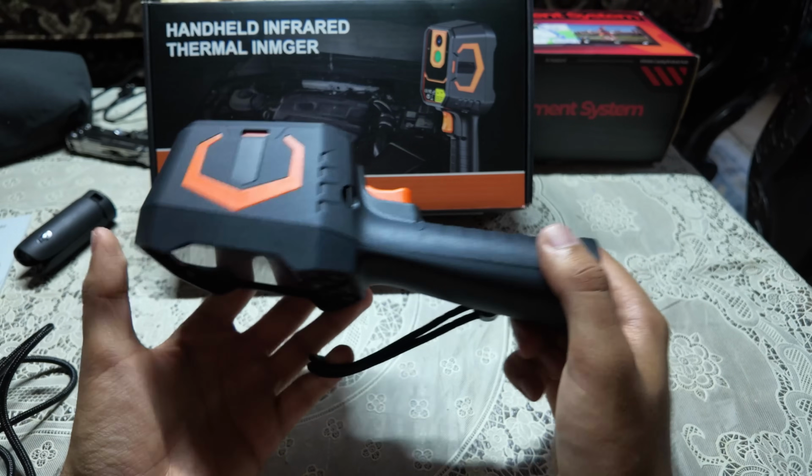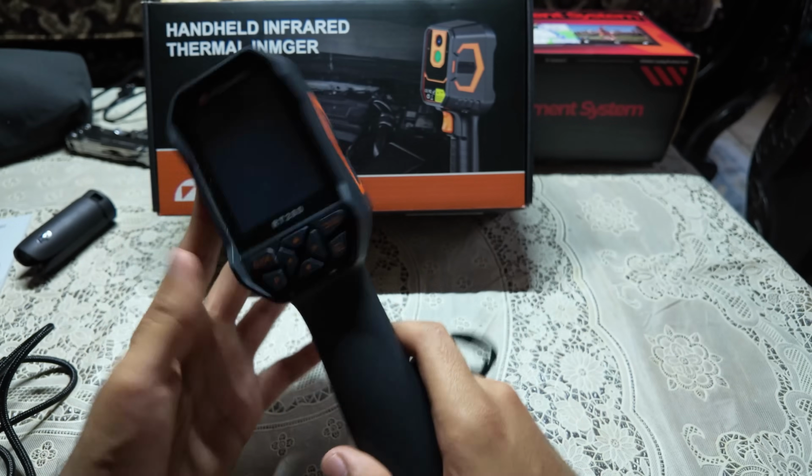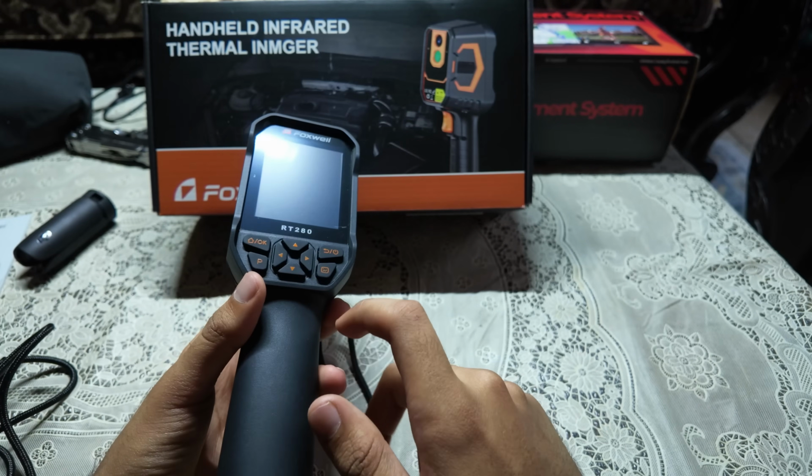If you buy this, it won't go anywhere. This will actually last you a couple of years. So once again, highly recommended.